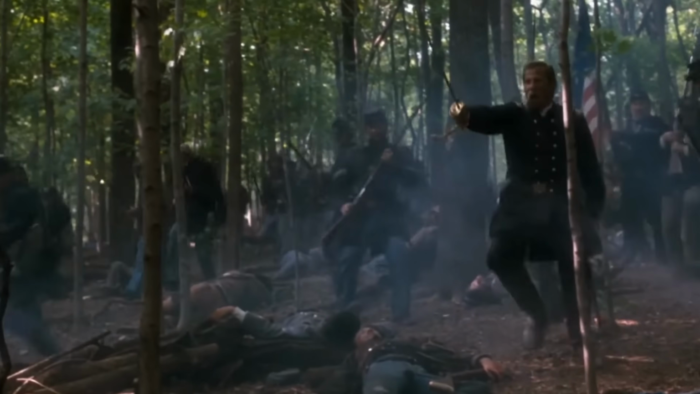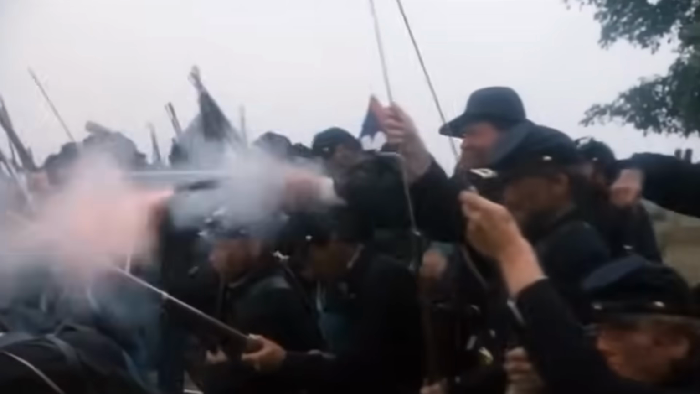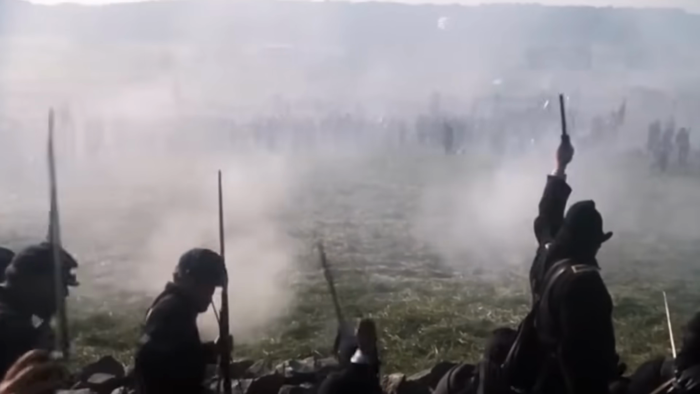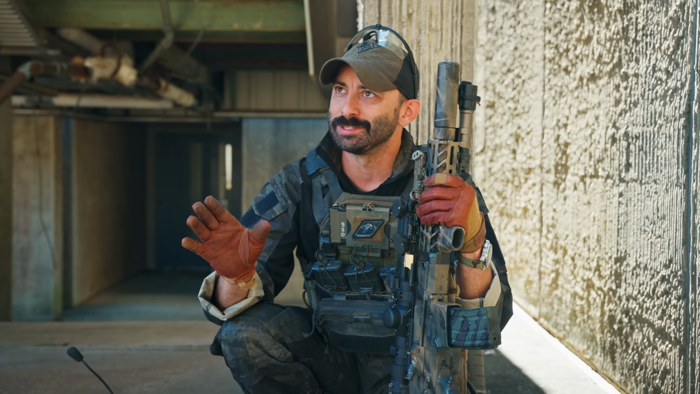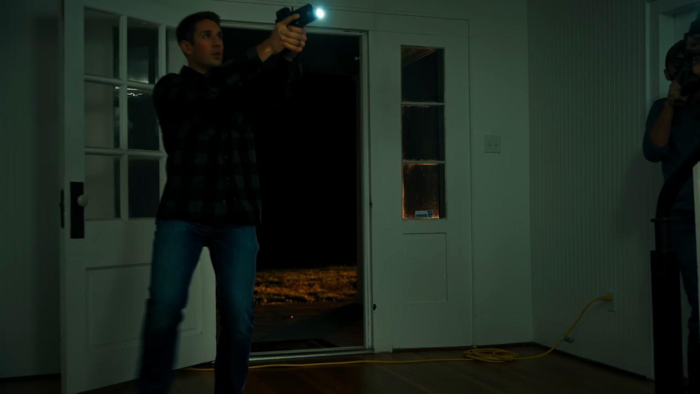You take a look at the Civil War, where atrocities were committed on both sides against our own people, and it led to hatred and resentment and continued atrocities for dozens of decades. Okay, dozens of decades doesn't make sense. Many, many years.